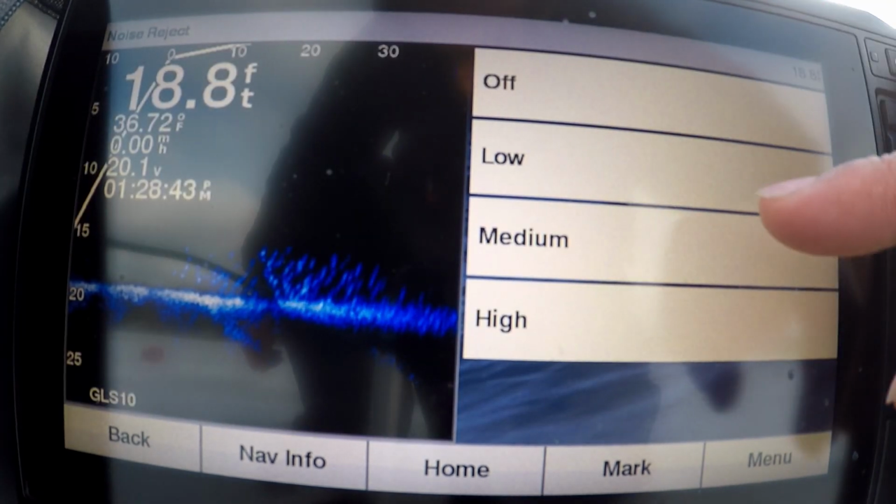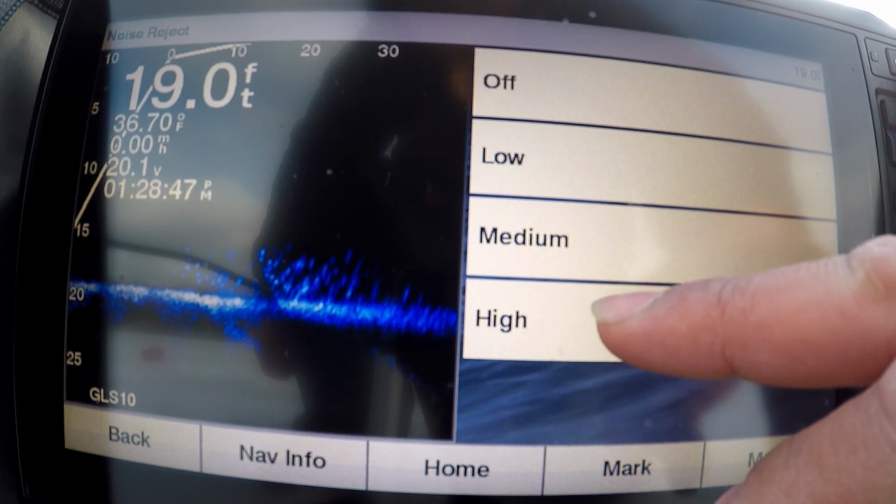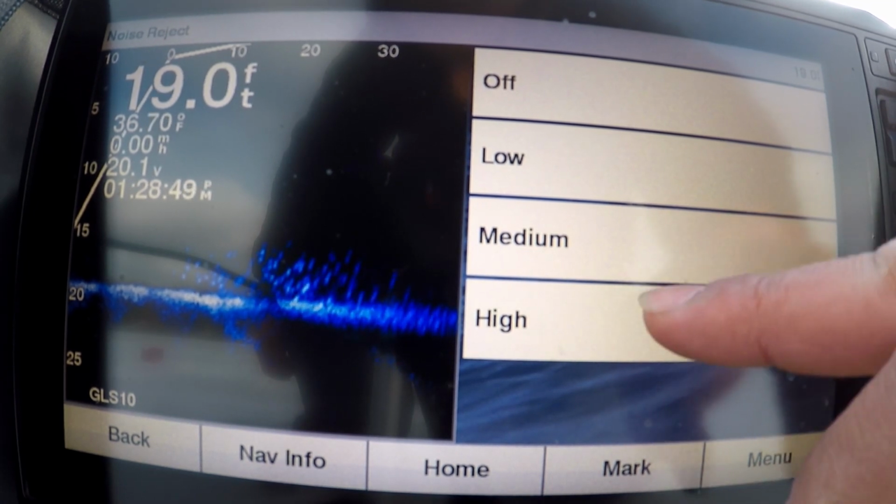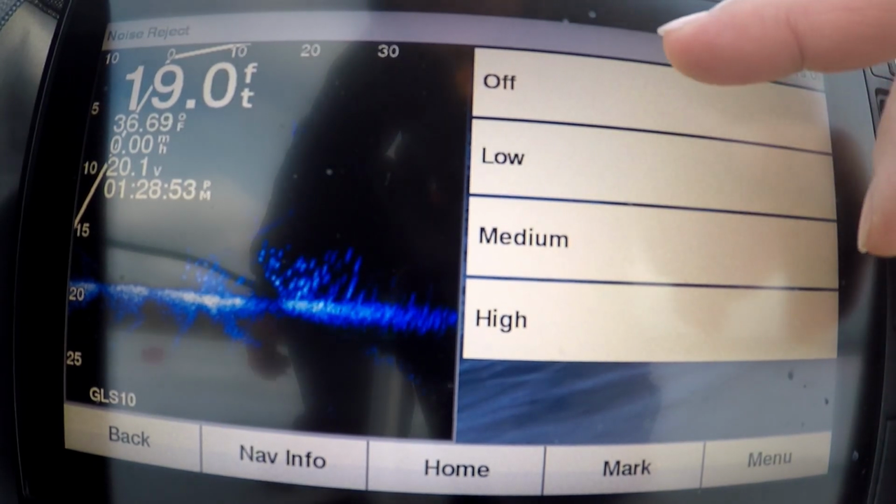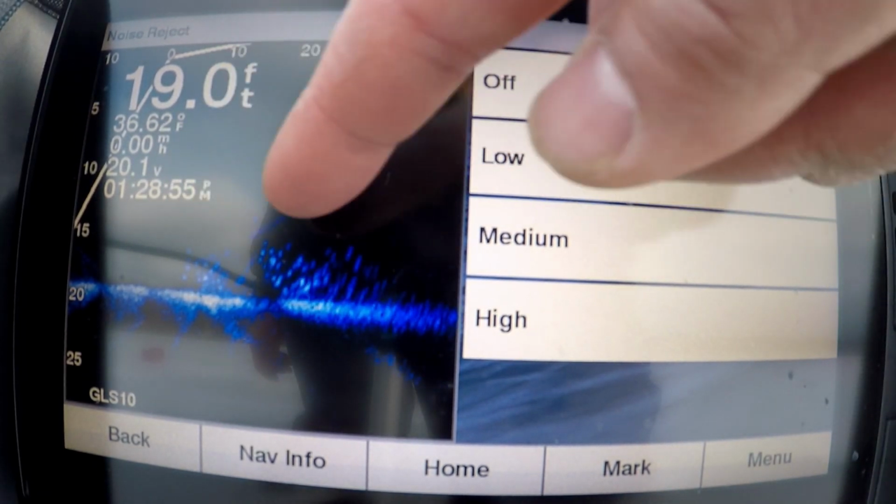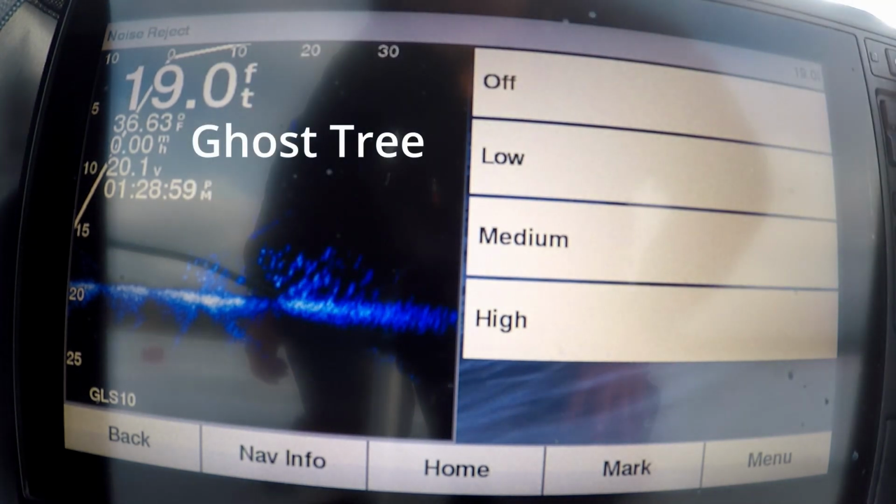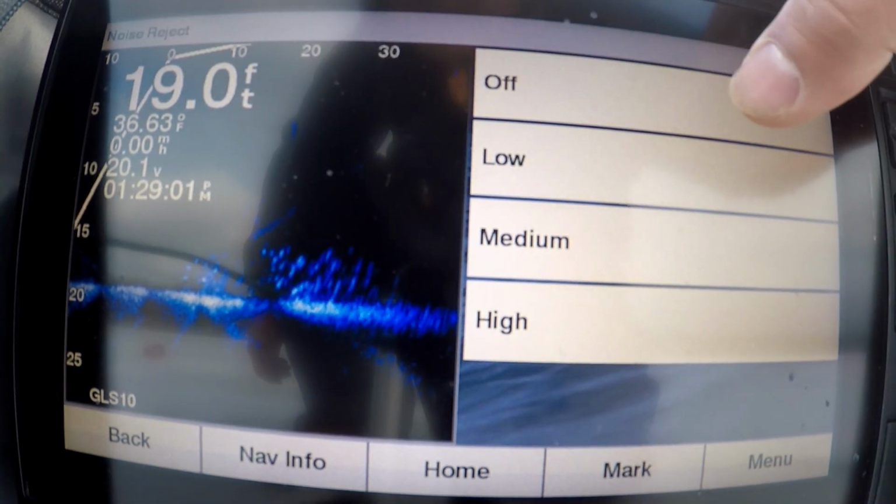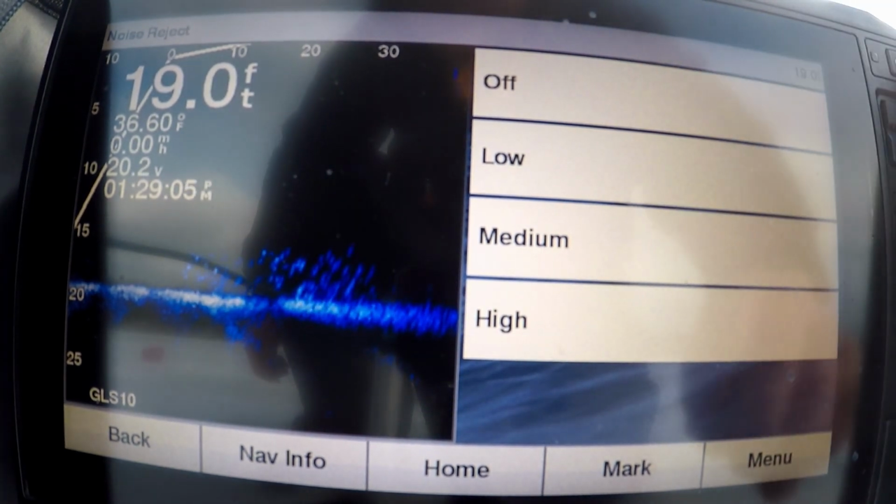So noise rejection, this is if you're fishing with other people. Sometimes you get a little bit of interference, but if you have it on high, usually you'll see these little lines coming through, but there's not much rejection. So yeah, as you see there, that's what they call the visible tree there. So I usually like to have it on high, so I don't see any of that extra stuff down there.